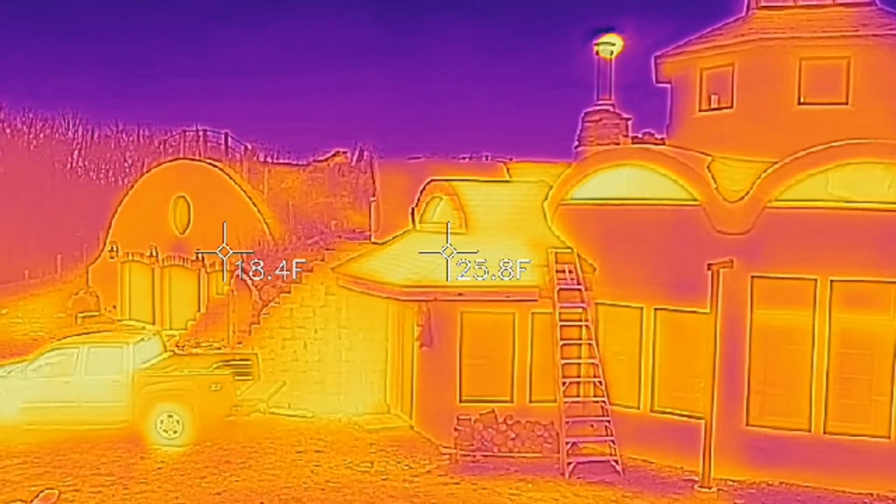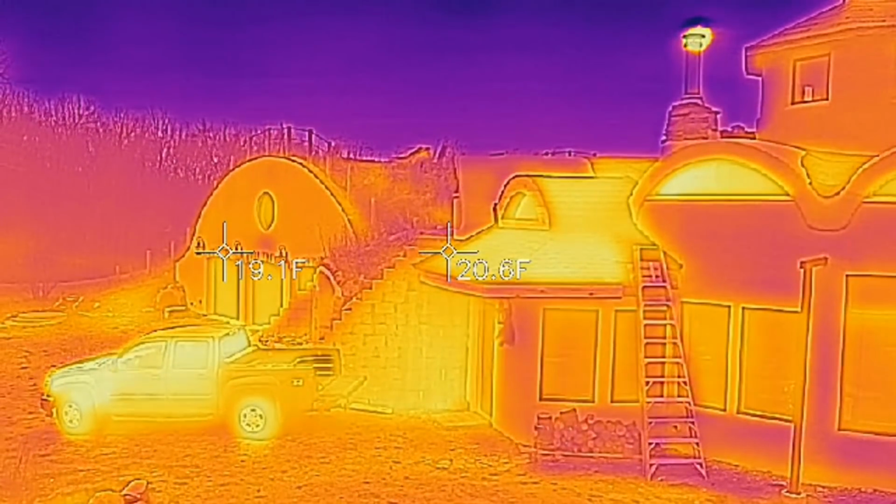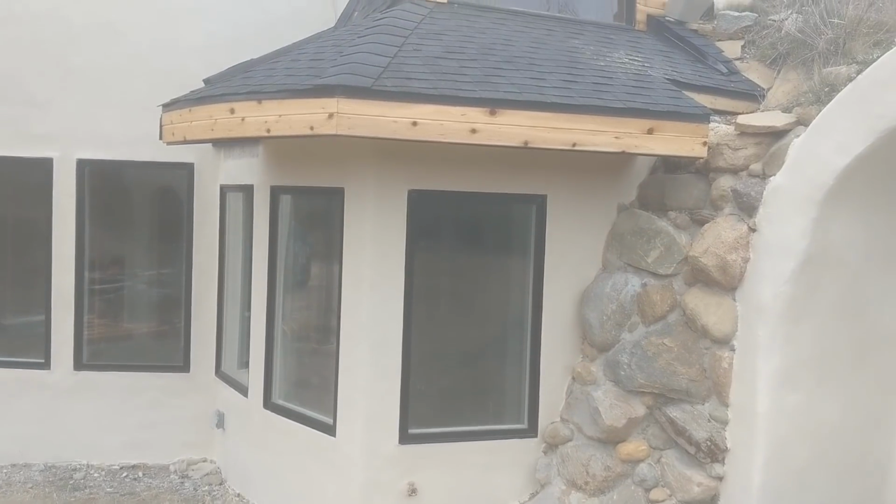I'd only just recently arrived before turning this on, so it's interesting to see that the truck tires are still warm. See from the chimney that the kids must have started a fire right away as well. Back to the visible spectrum.